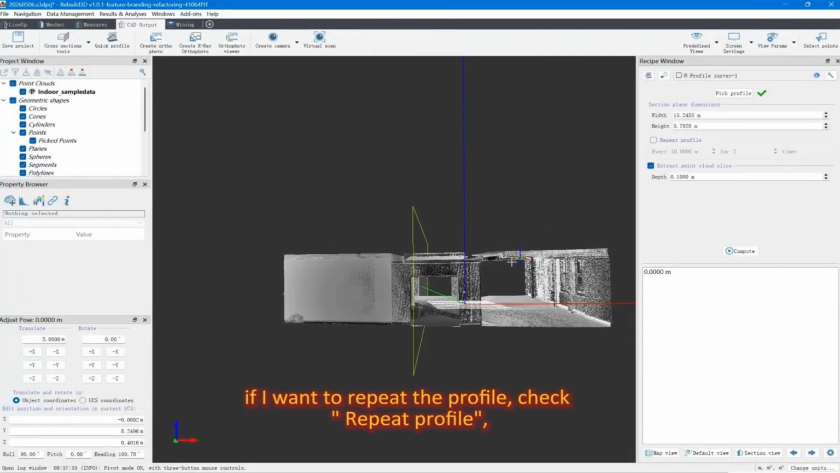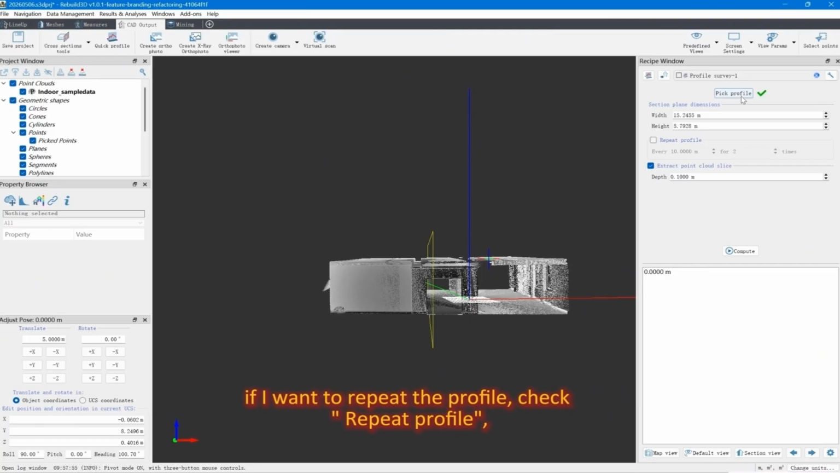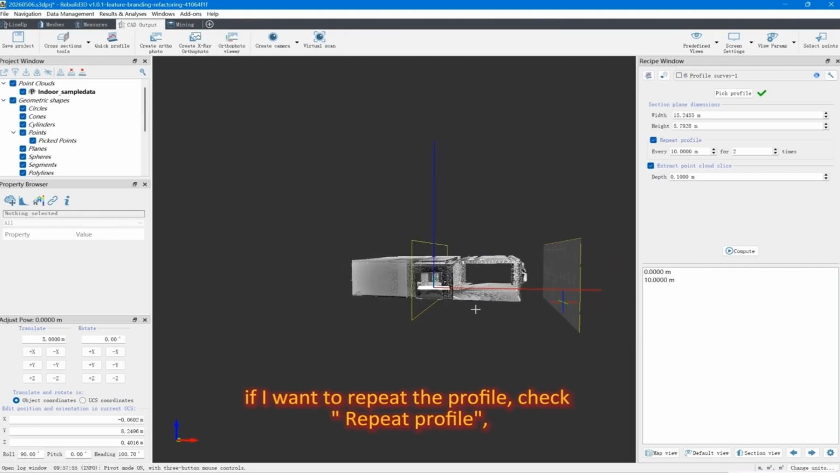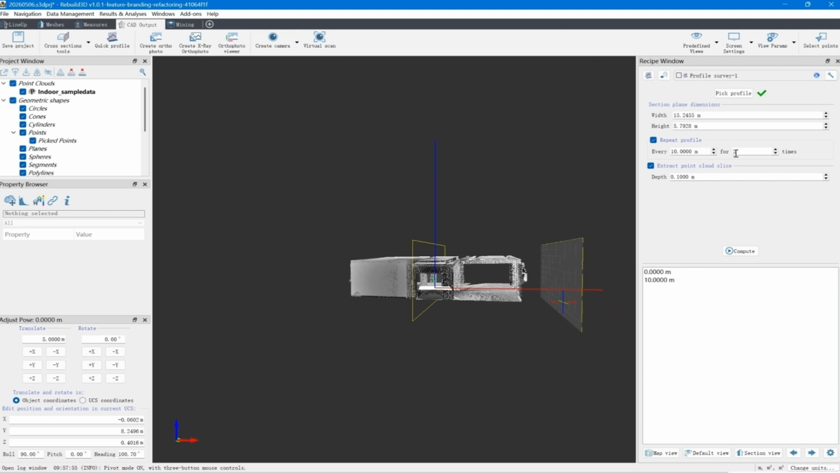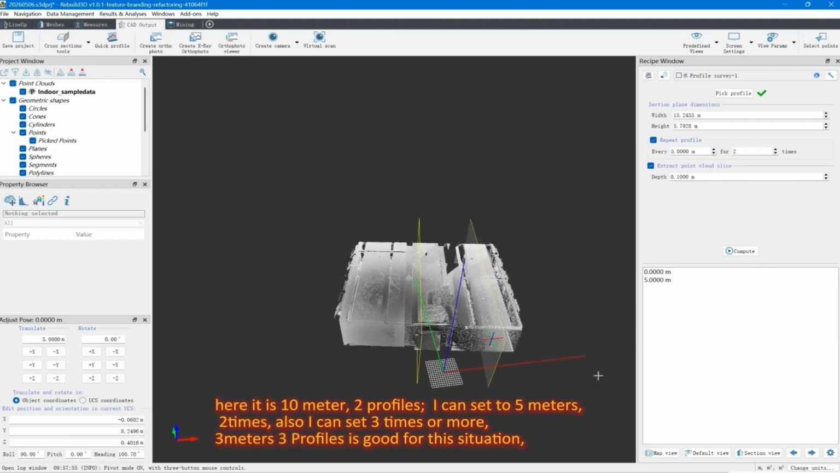If I want to repeat the profile, check Repeat Profile. Here it is 10 meters, 2 profiles. I can set 5 meters, 2 times. Also, I can set 3 times or more. 3 meters, 3 profiles is good for this situation.